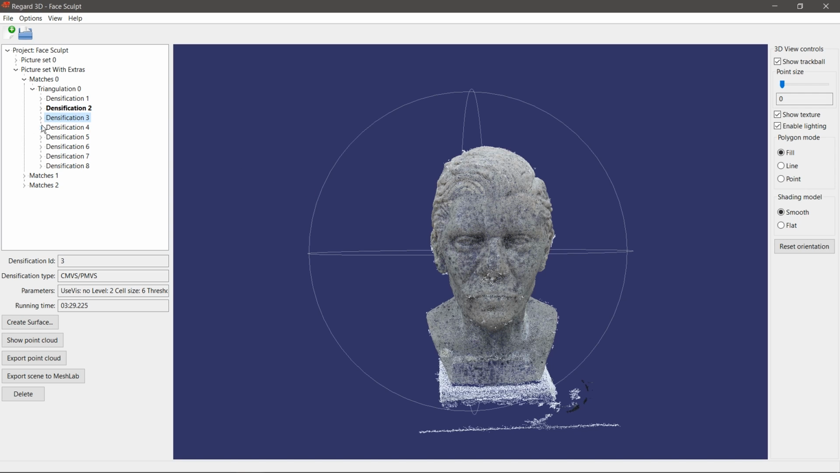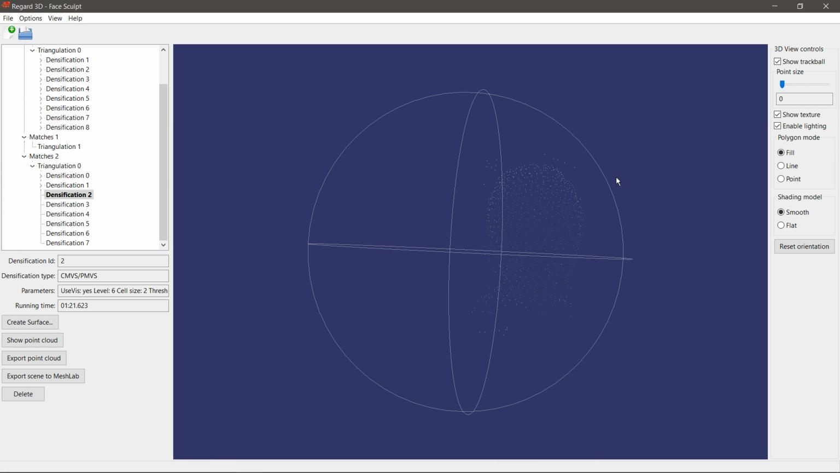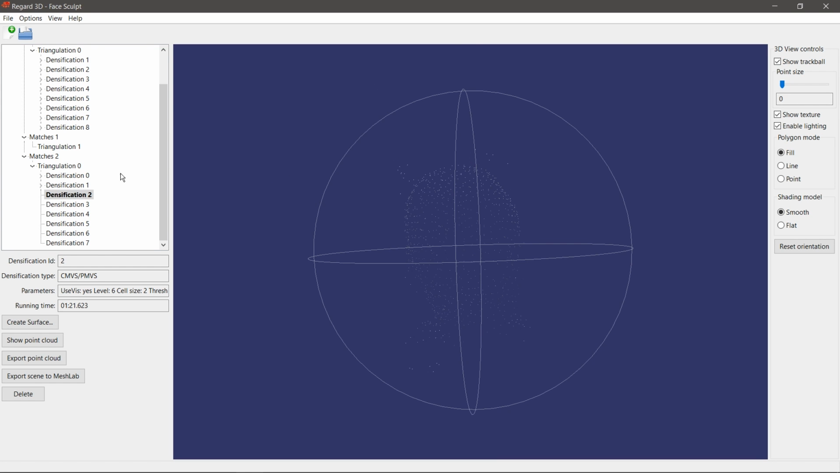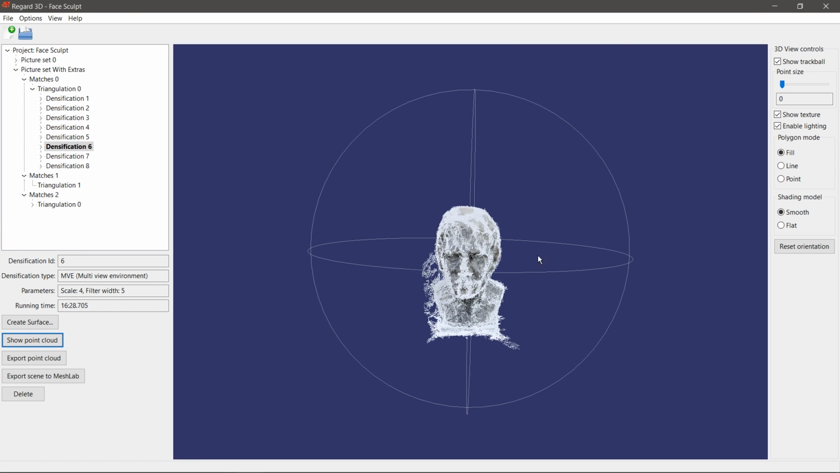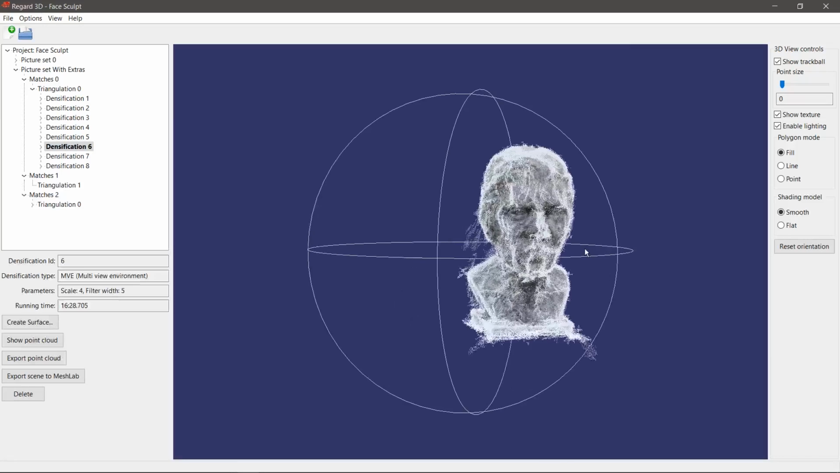But then let me show you, for example, in CMVS what happens when you go up. So turn up the level. So this is CMVS, PMVS with the level turned up. And you can see basically the resolution went way down, but it still looks pretty clean. Now for the MVE, so this is MVE with the scale turned up, and basically all it's doing is maybe creating a few less points, but it's creating a lot more noise.